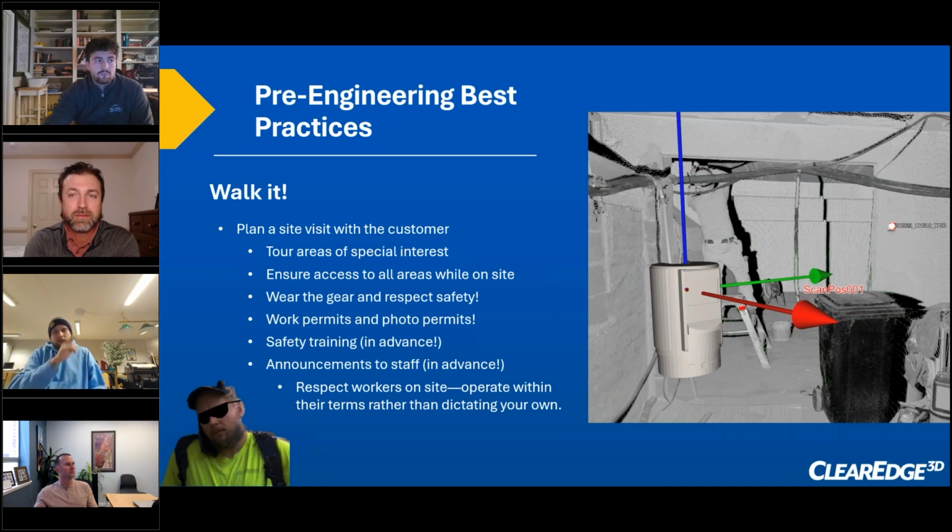Put the scanner up, start the scan, walk up there, have a talk with them. Okay, I'm going there now. You guys still take a long time. What if I go around there and then I come here? So try to negotiate your way through the site rather than just saying I'm here to do my job and getting out of the way. This is what I found works best: when you talk to the people and actually respect that they're also there to do their job.